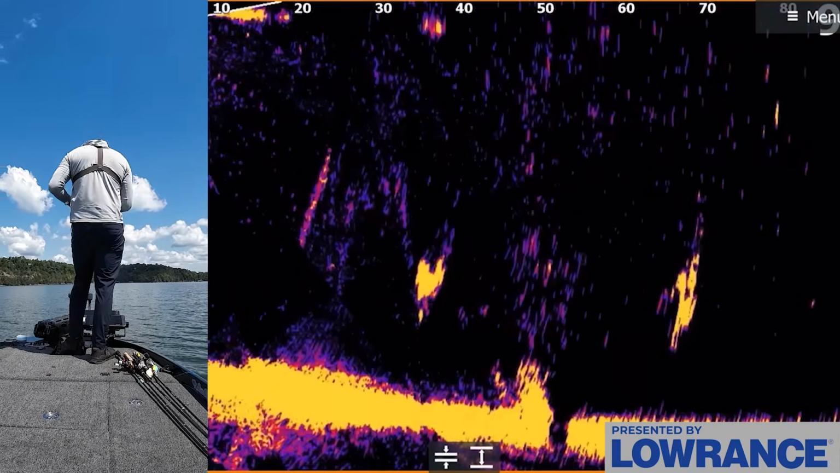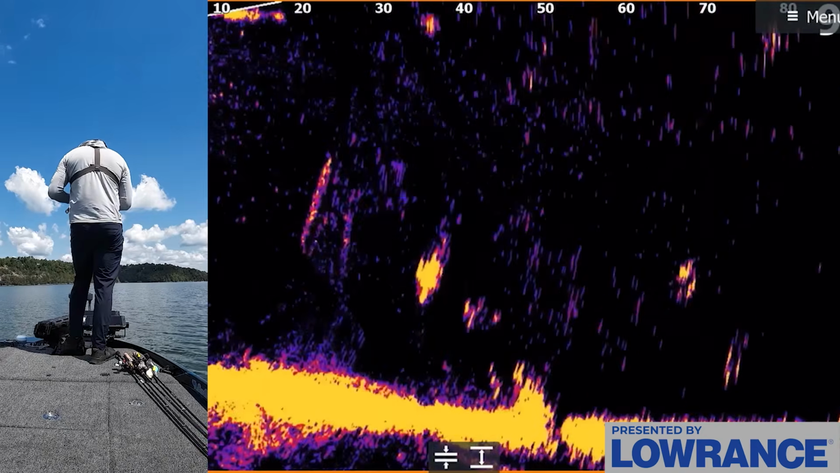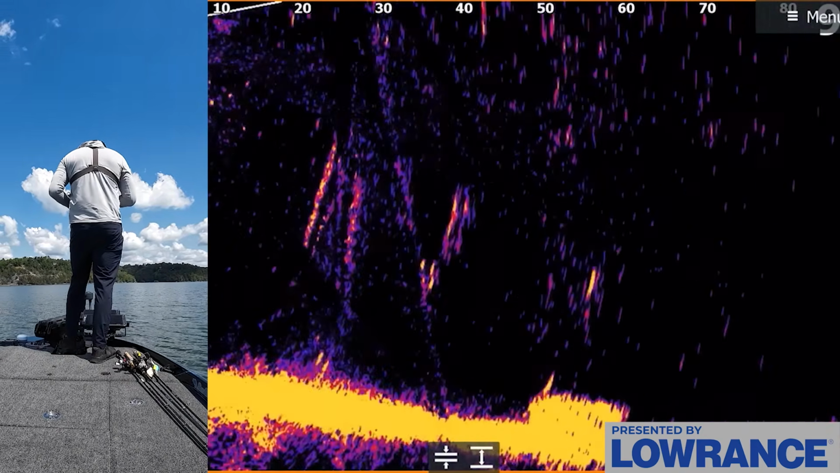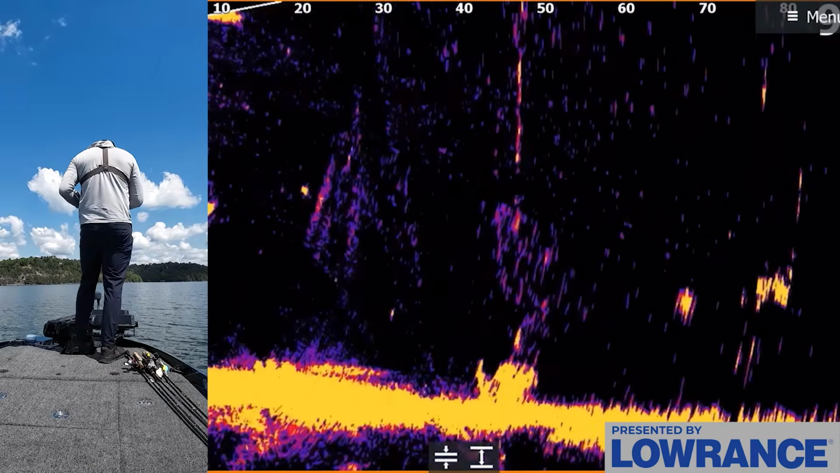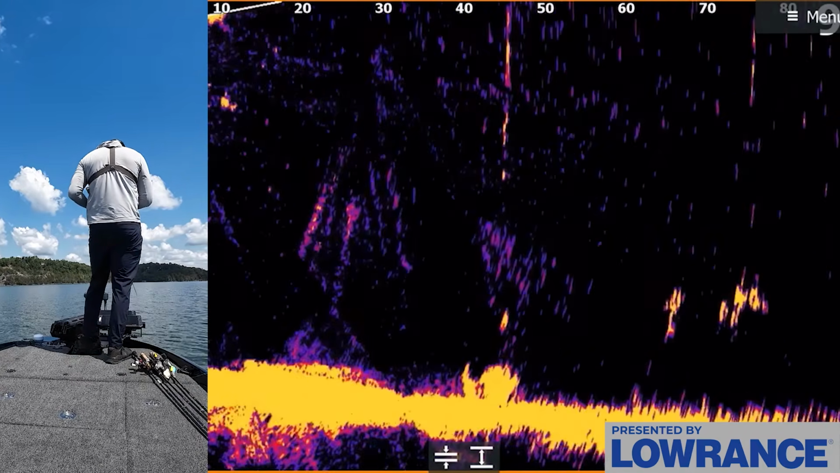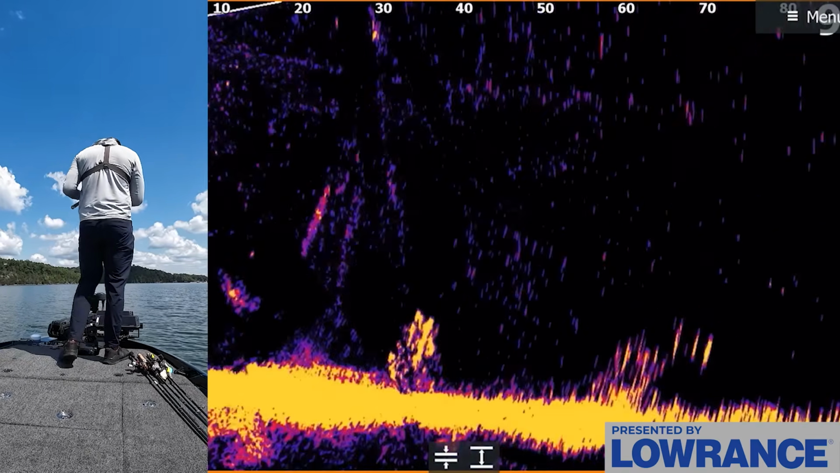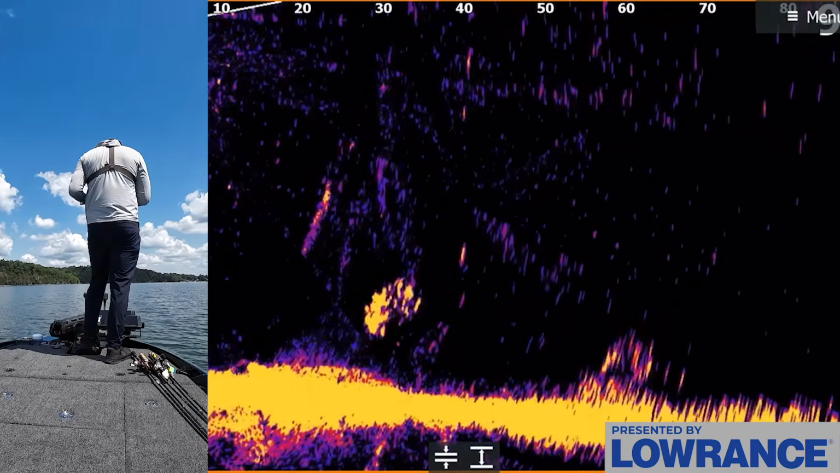Spoon may just not be the bait today, I guess. But I know that if they're getting that aggressive around it, when you get around the right one, they're gonna eat it. These might just be too small. These fish could all be little spotted bass. I don't wanna switch up when they're reacting that good to the spoon.